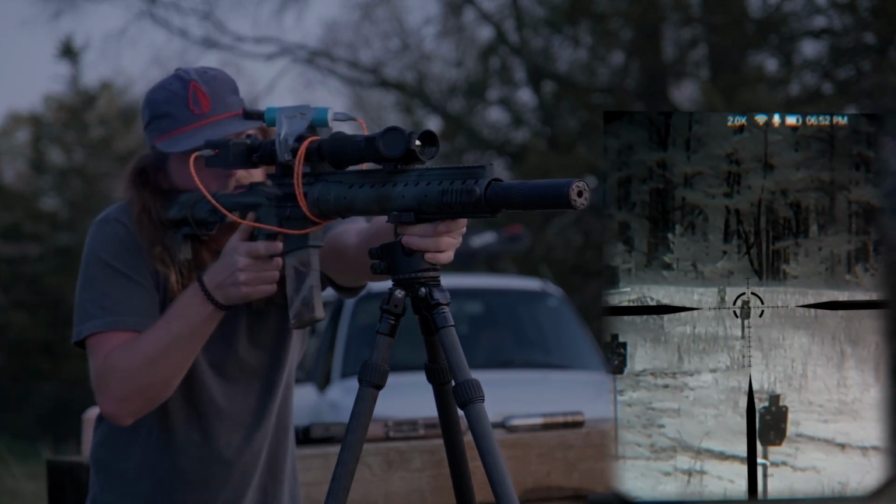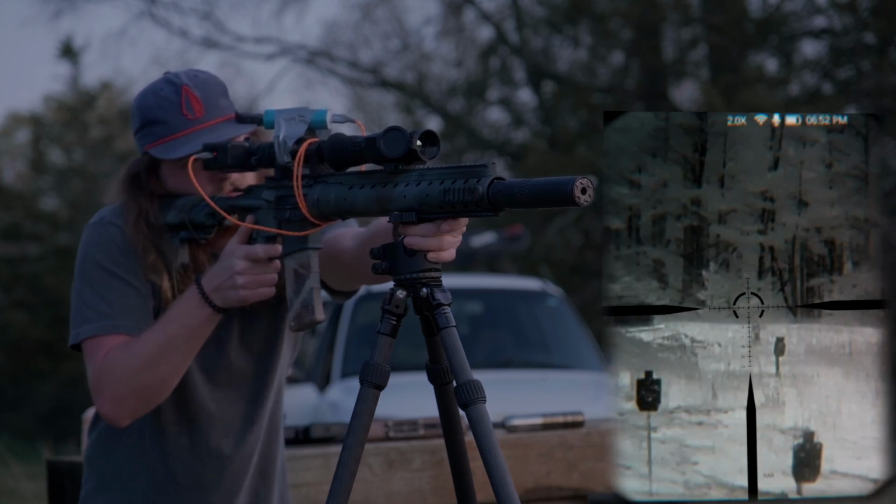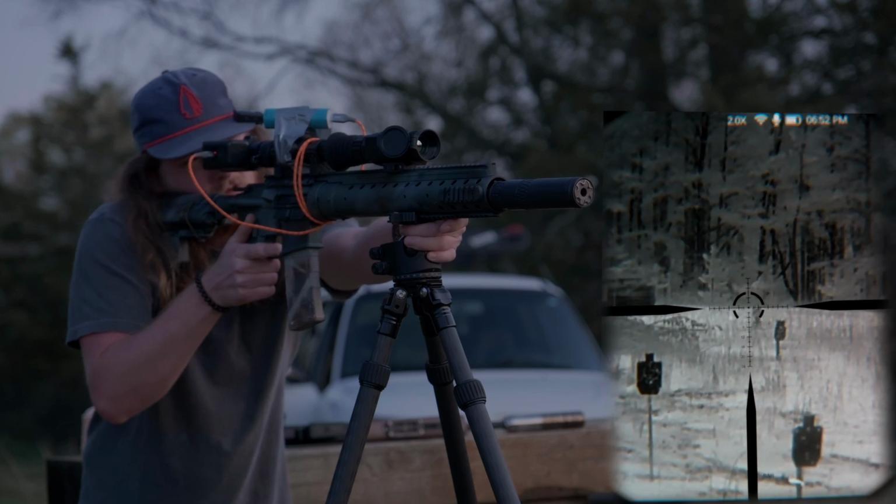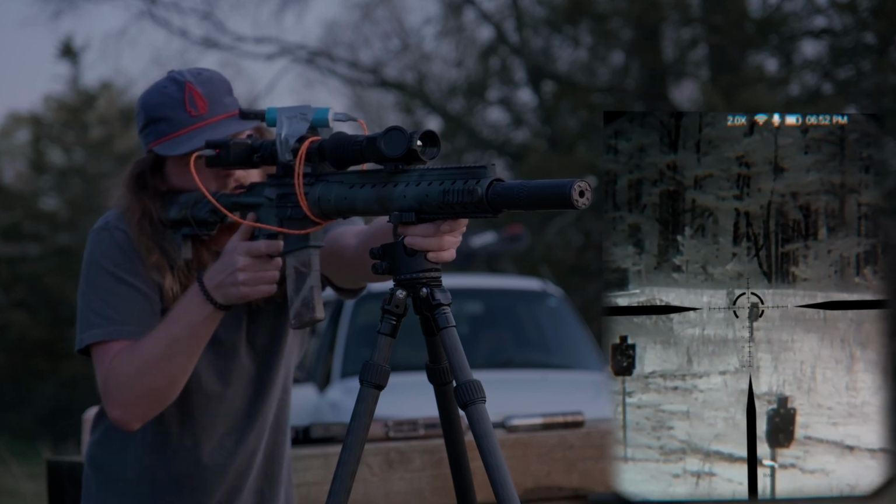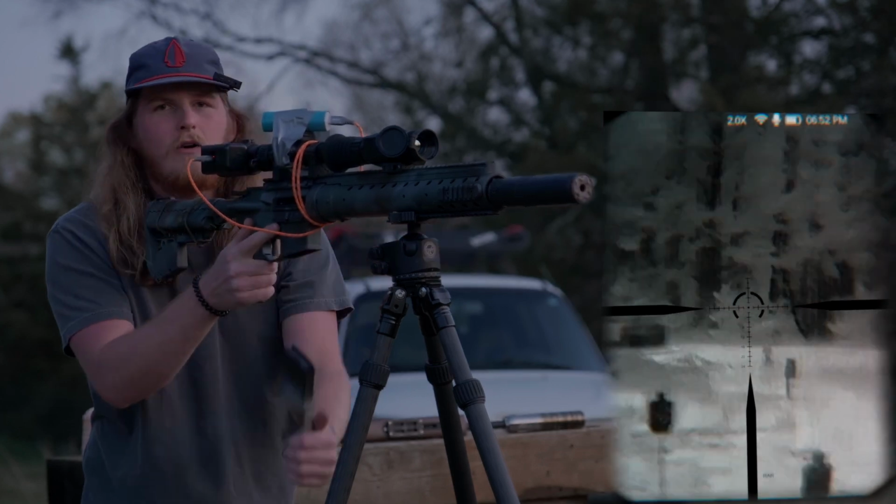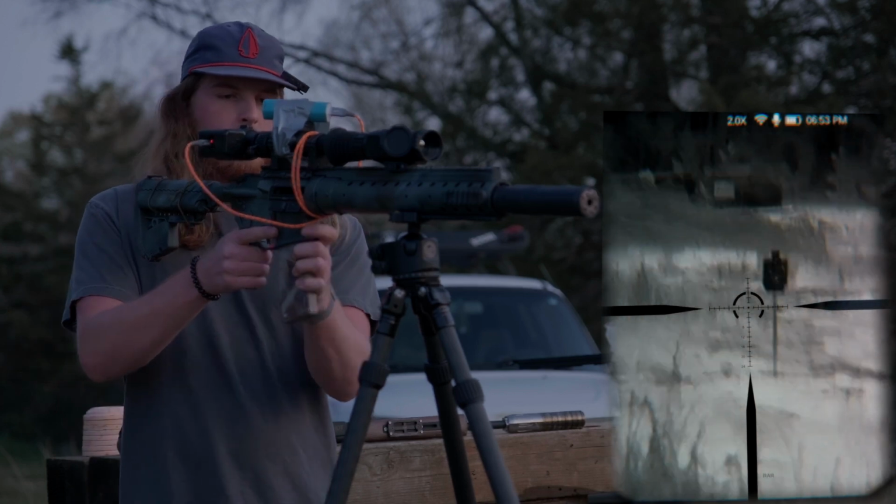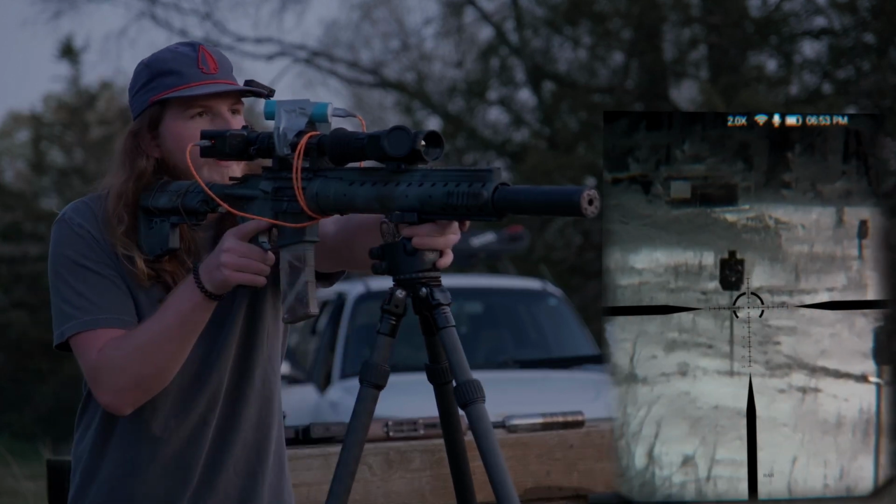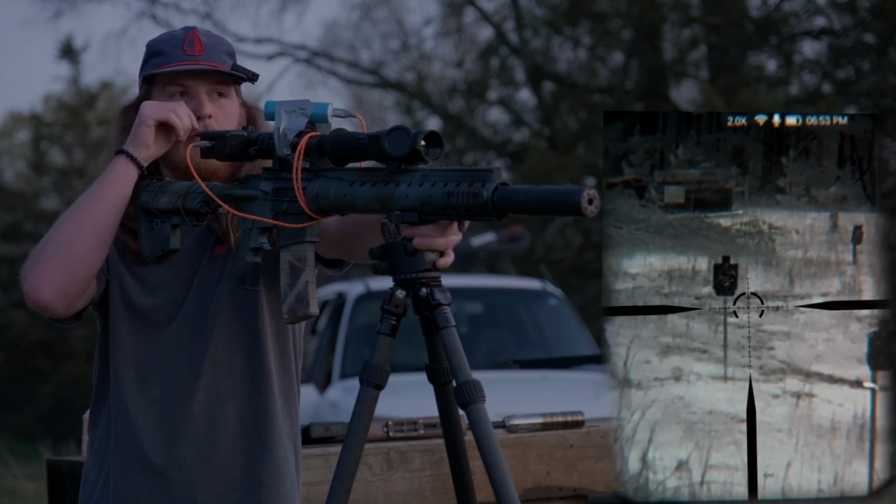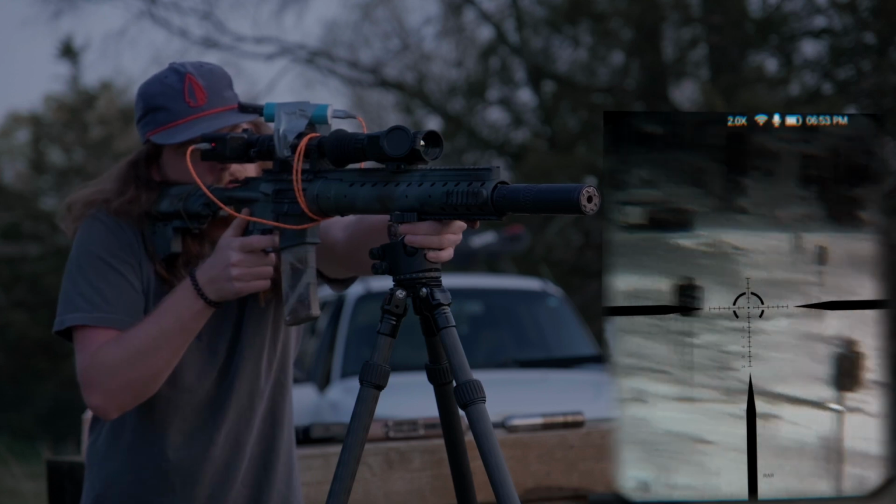That's pretty solid. Alright, so as long as we hold right side, we're good. So all those are misses. Alright, let's see where we're at. Now they claim that when it's in clip-on mode your zero shouldn't be shifted too much at all. Let's test it out.